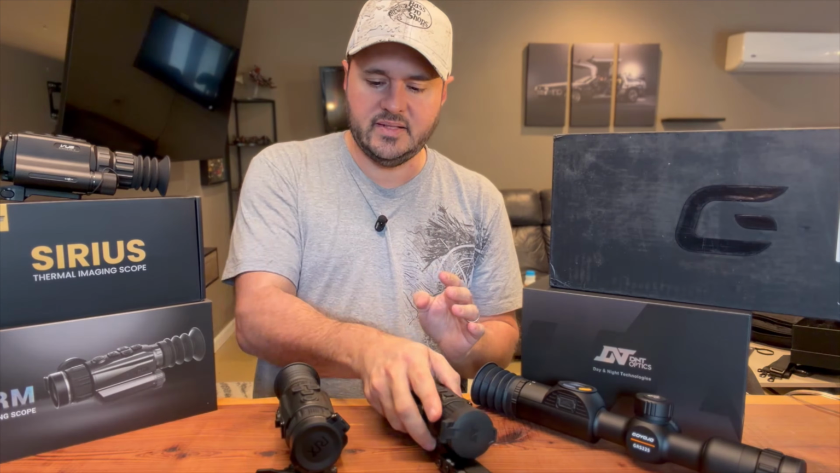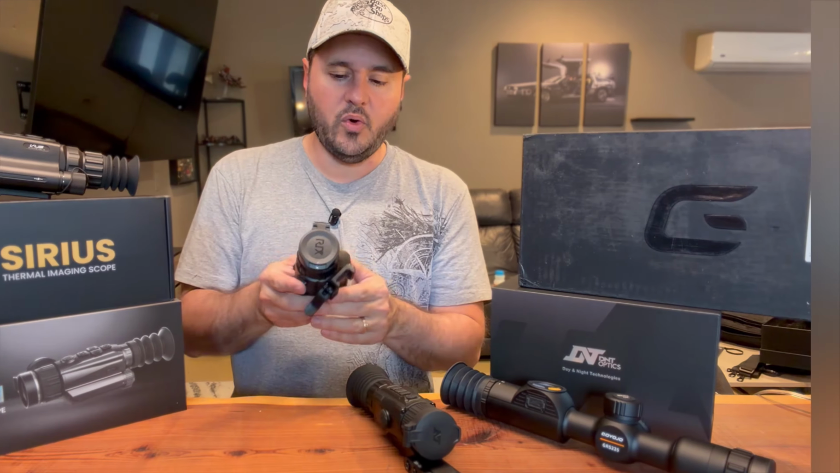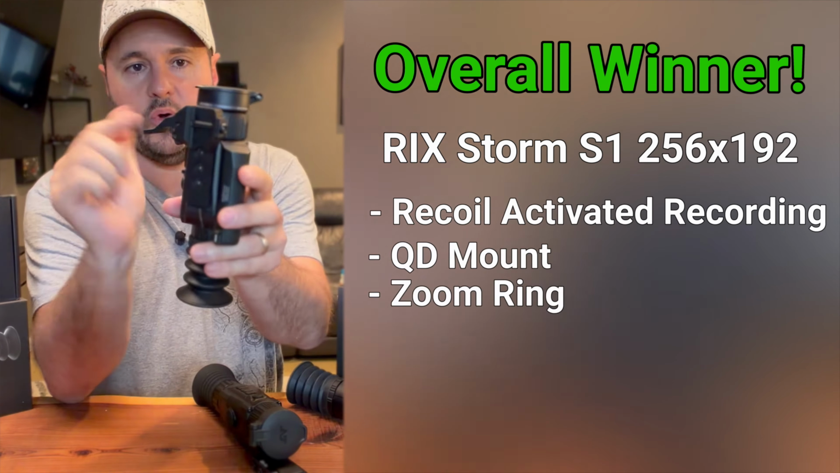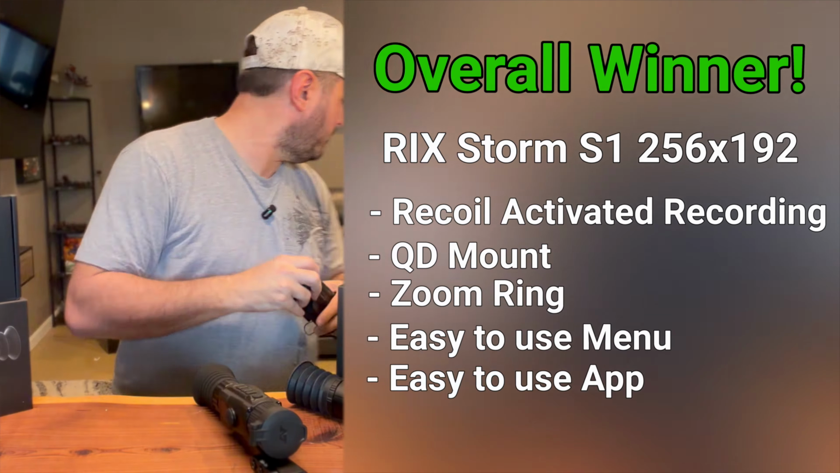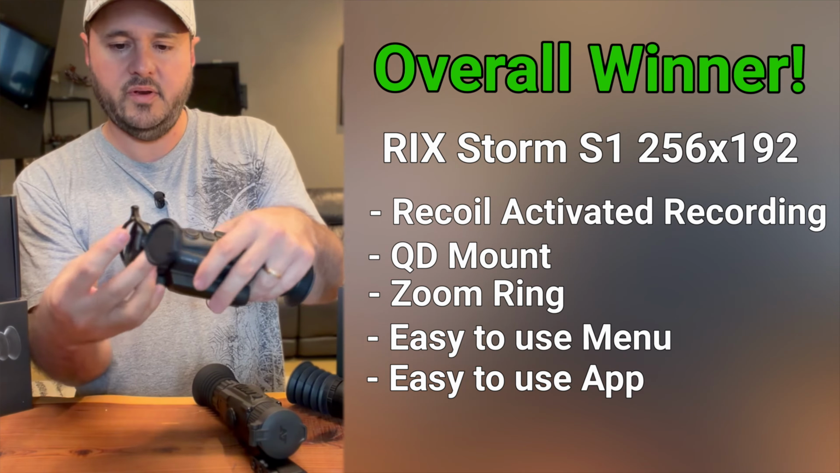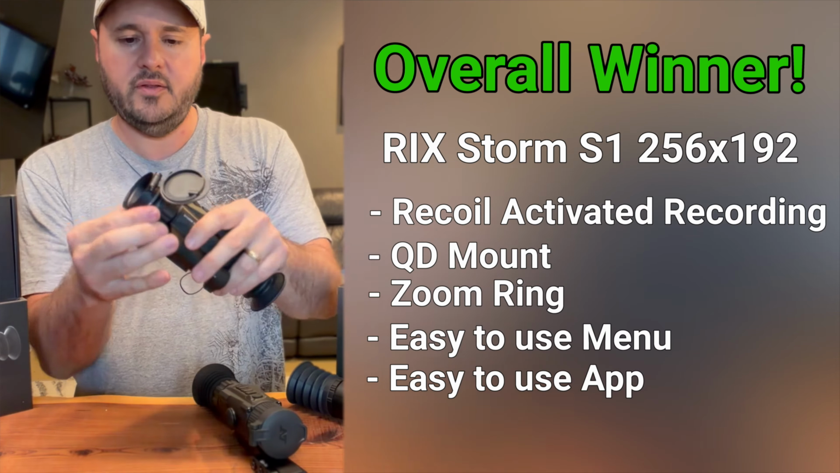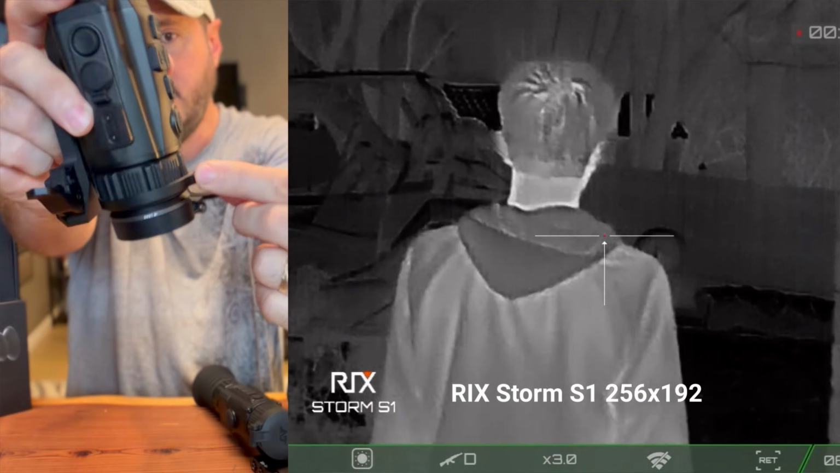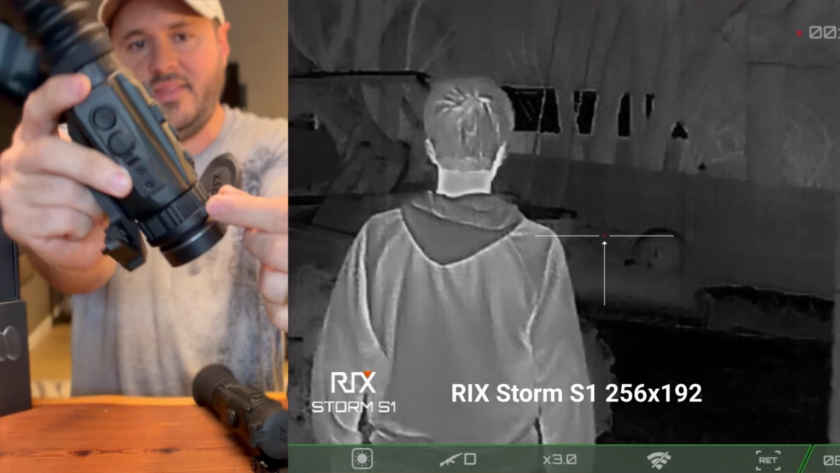So that leads us down to the Storm. The Storm has all the features that I would want. It has the quick disconnect. There's actually a little ring that you slip over this, so you can adjust the focus. Super easy. See if I can get my face out of there. And I like that. That's a cool little feature, a little add-on that they were thinking of. Adding that little rope made it easy.